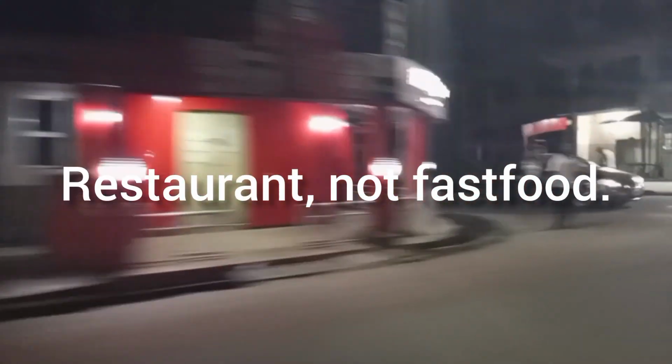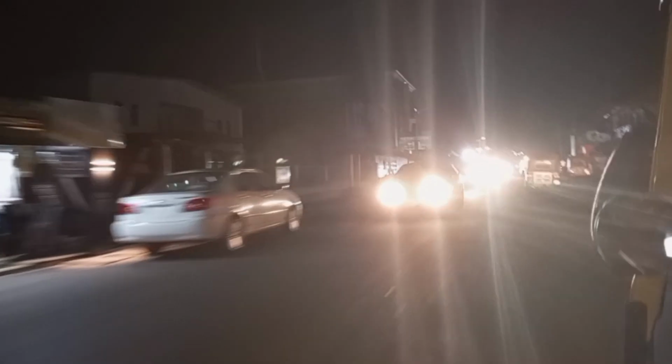So this is the Choice Fast Food. This one is also a pharmacy. You can see cars parked there. People are buying medicine and all that. And these are shops. Some boutiques are also open by this time. But by this time in Umuahia, everywhere is dark, everybody is in the house.